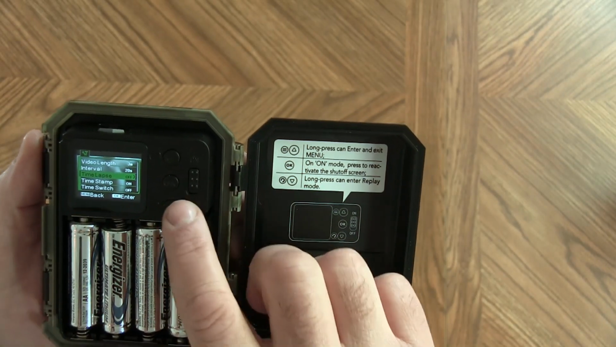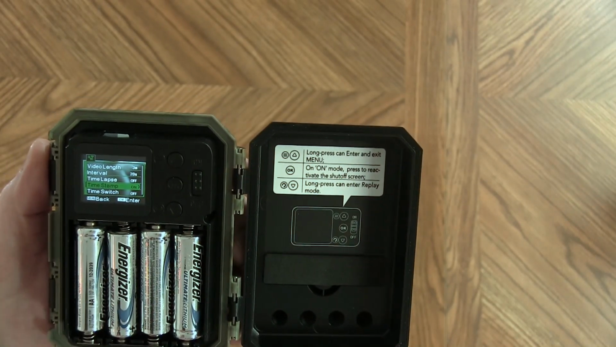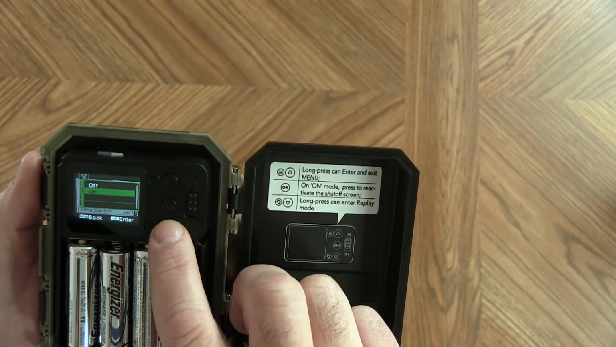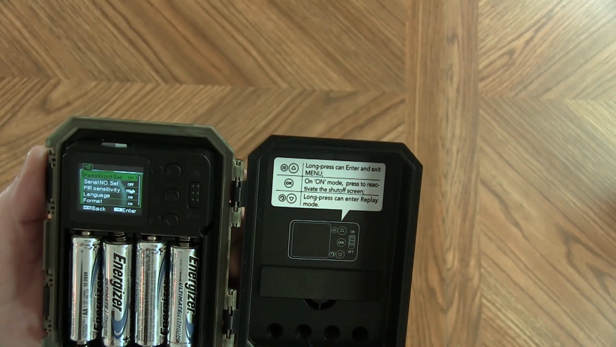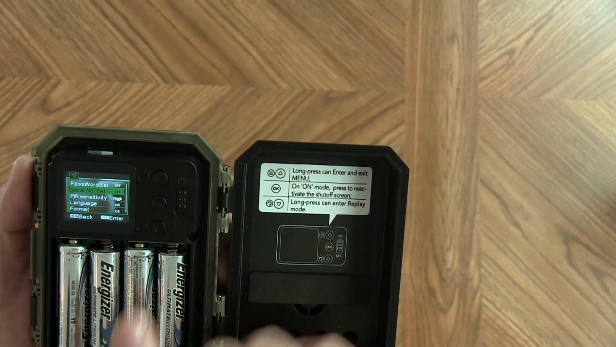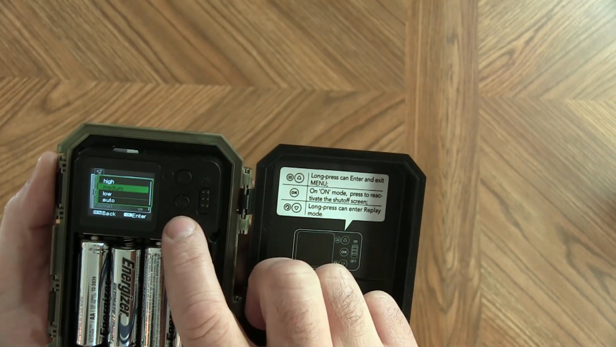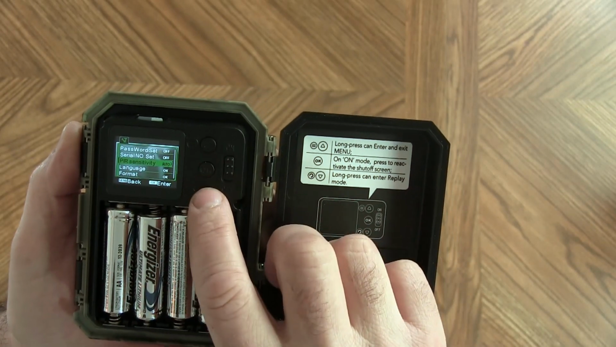It has a time-lapse mode. Your timestamp, you can have it displayed on your pictures or video, or you can take that off. Time switch, not exactly sure what that is, on or off. So we'll have to dig into that a little deeper. It has password protection, so you can set a unique 4-digit password. Here's your serial number for your camera. You can select a PIR sensitivity, and that's nice. It has high, medium, or low, or automatic. So you have 4 different options there.